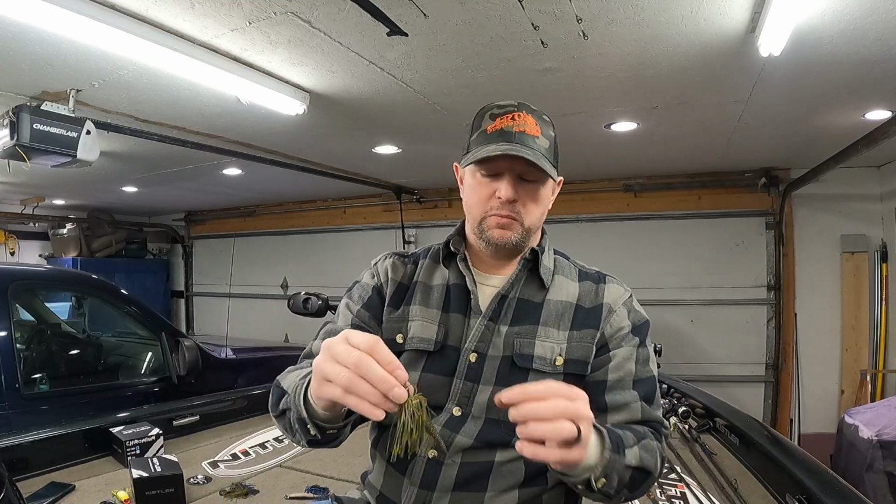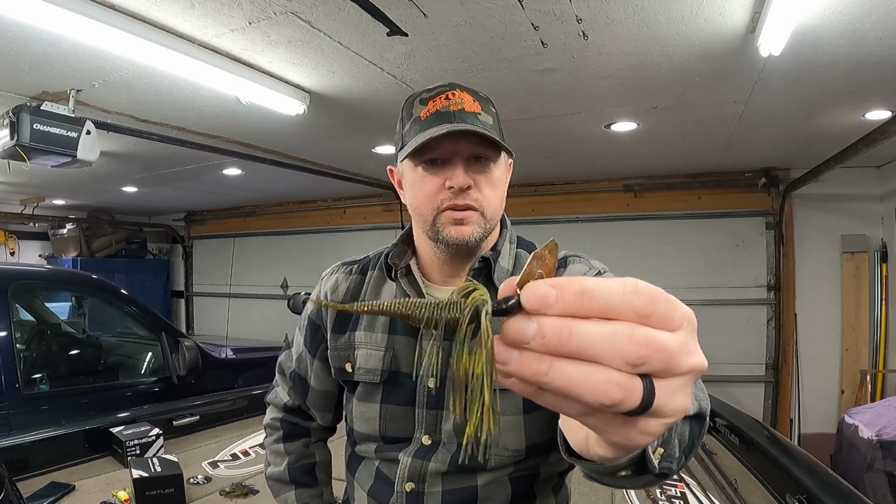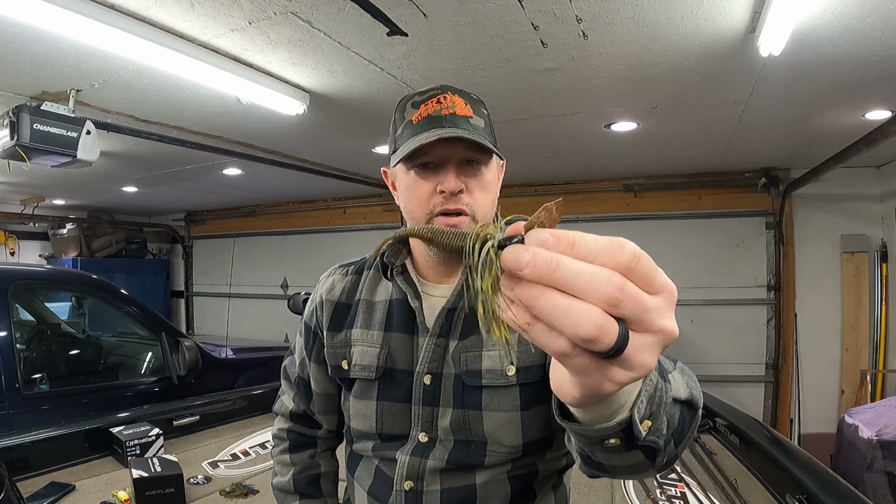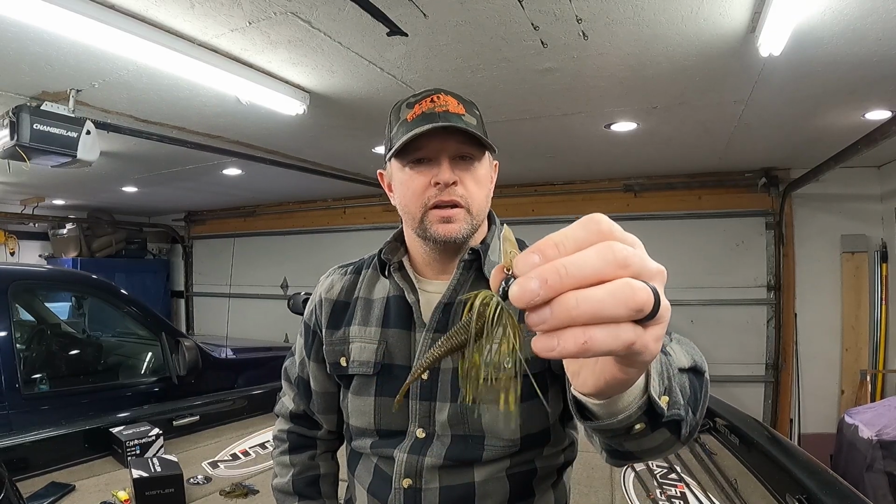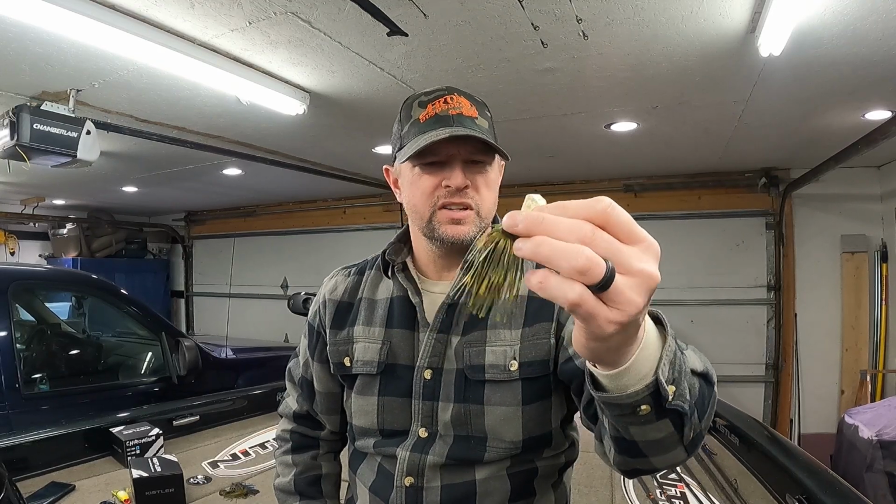The point of this, like I said before, is to see how they're going to react to a bladed jig in different colors. I'll do one in black and blue, then one in white chartreuse, and then green pumpkin. If they're biting one, I want to switch it up, and if they stop biting one, I want to switch it up to see if they'll bite another one. But I don't want to hook them, especially if it's right before practice. I don't want to hook those fish.